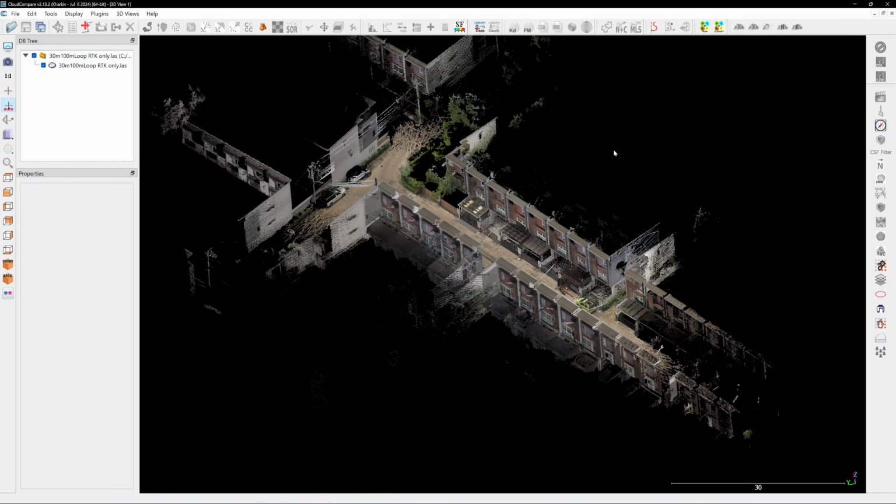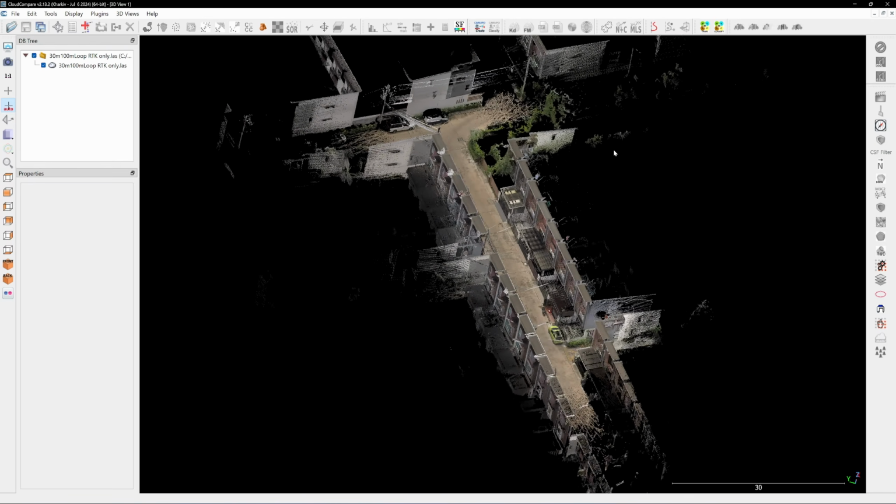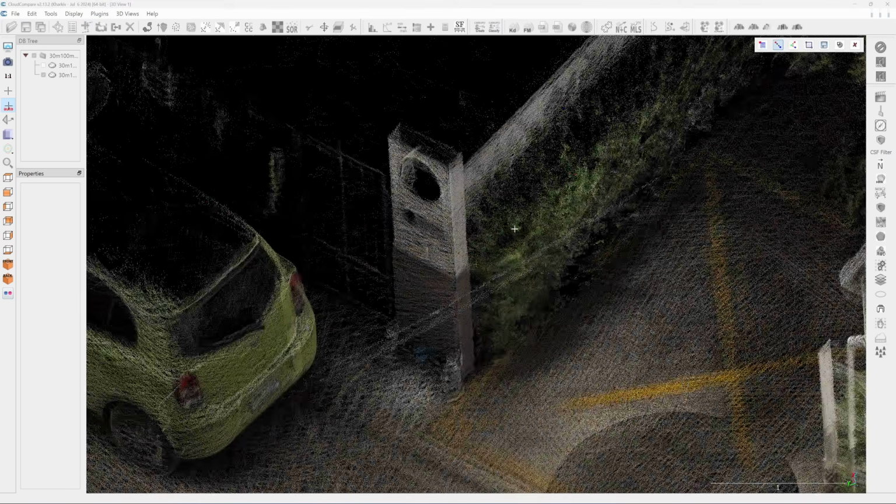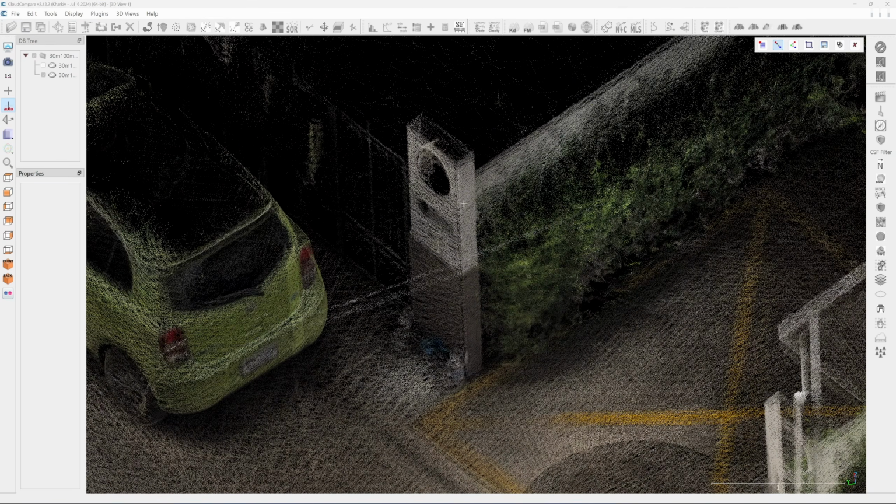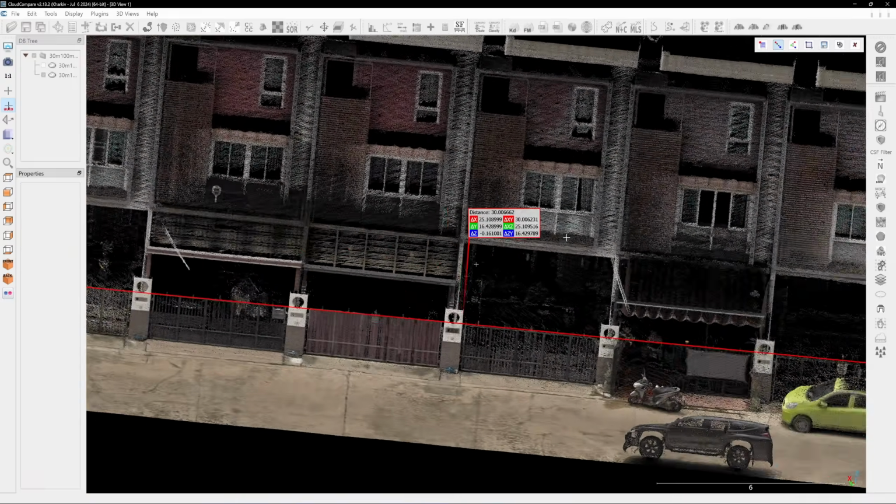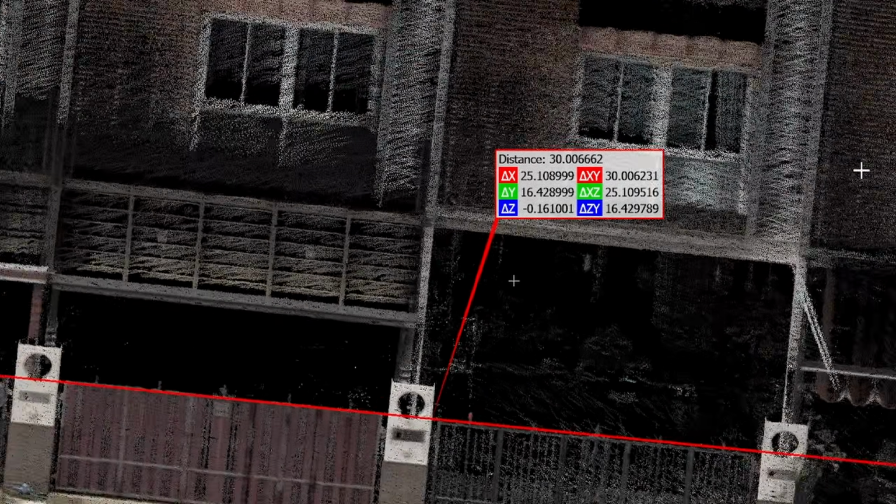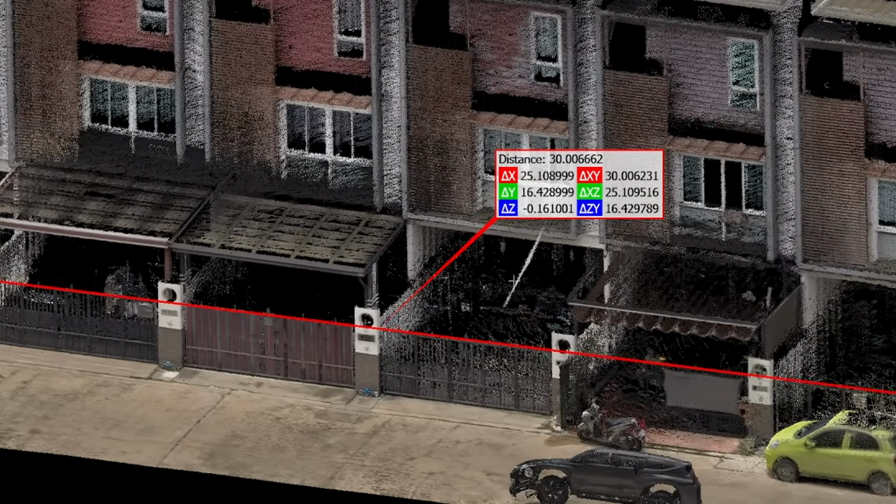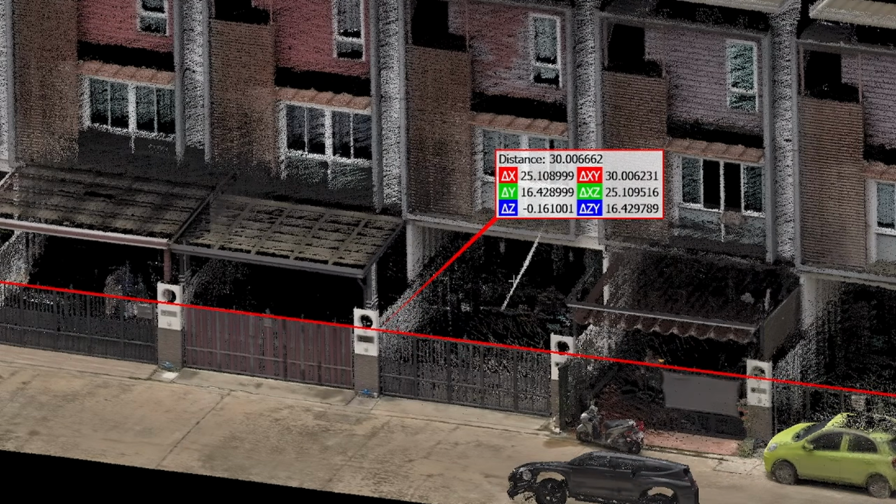Now let's examine the accuracy when scanning in RTK only mode. At the back of the car, the point cloud appears very blurred. However, the 30-meter distance reads 30.006 meters, meaning the RTK delivers only a 6 mm accuracy error.